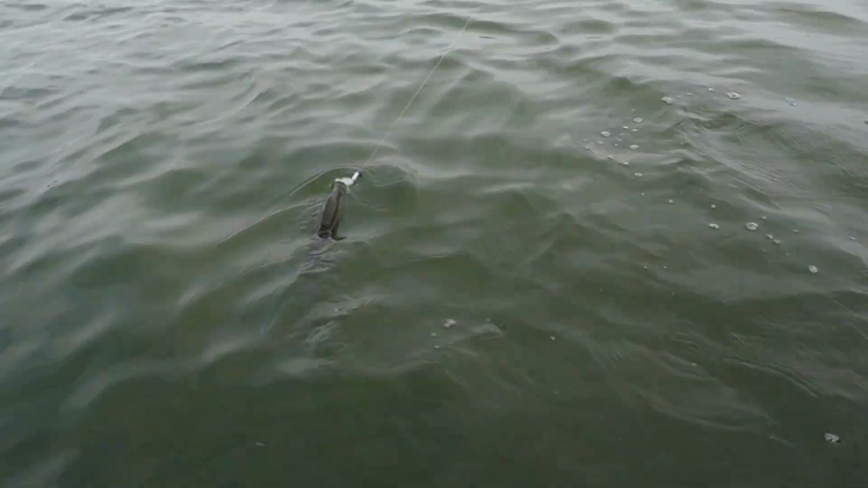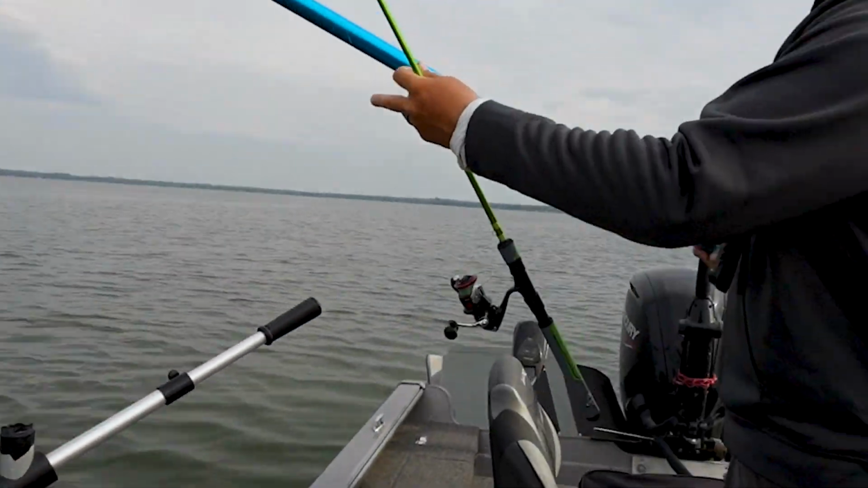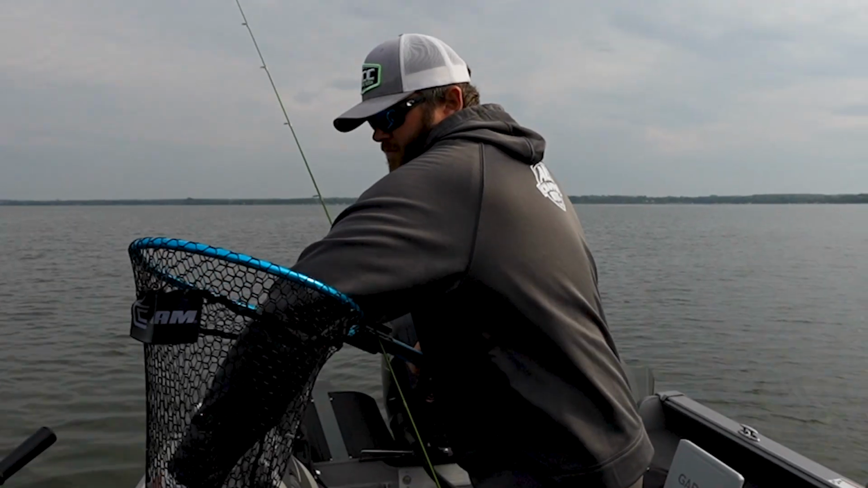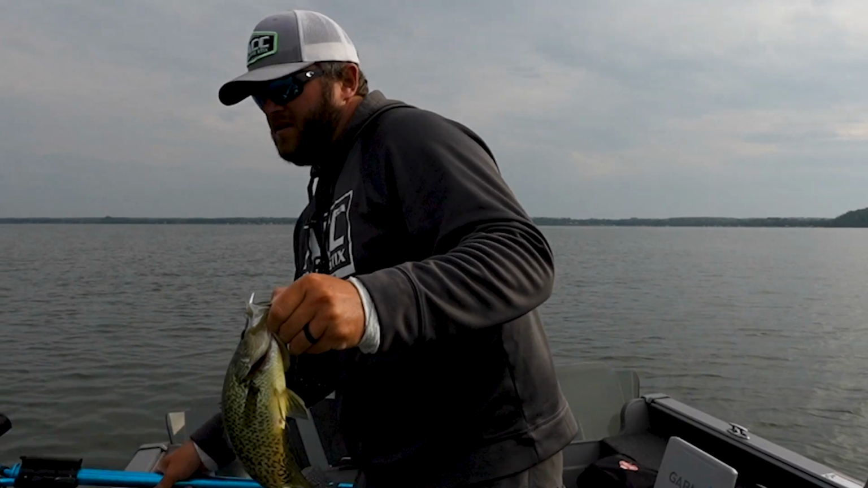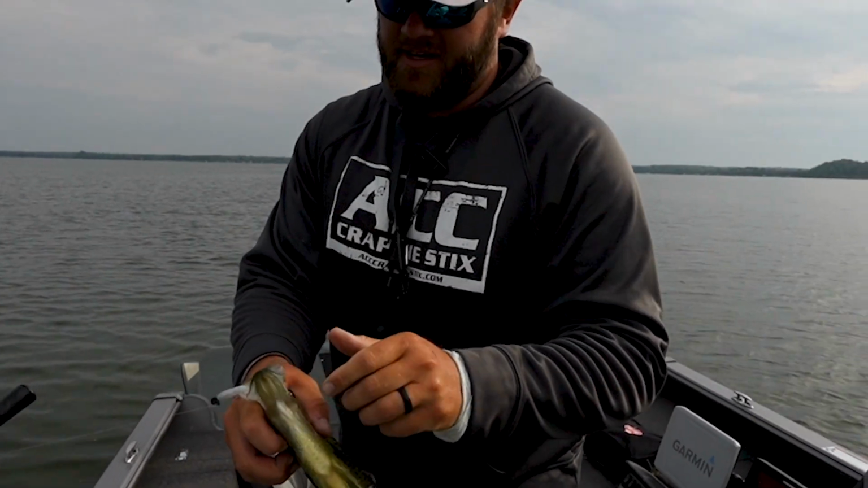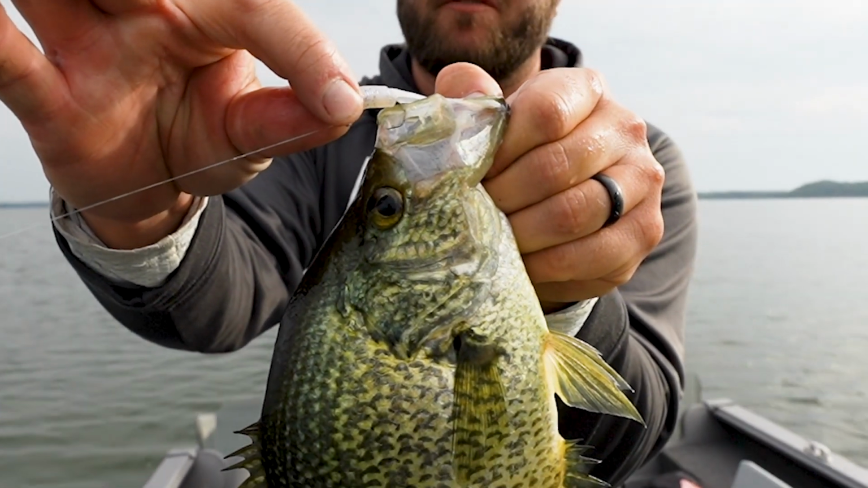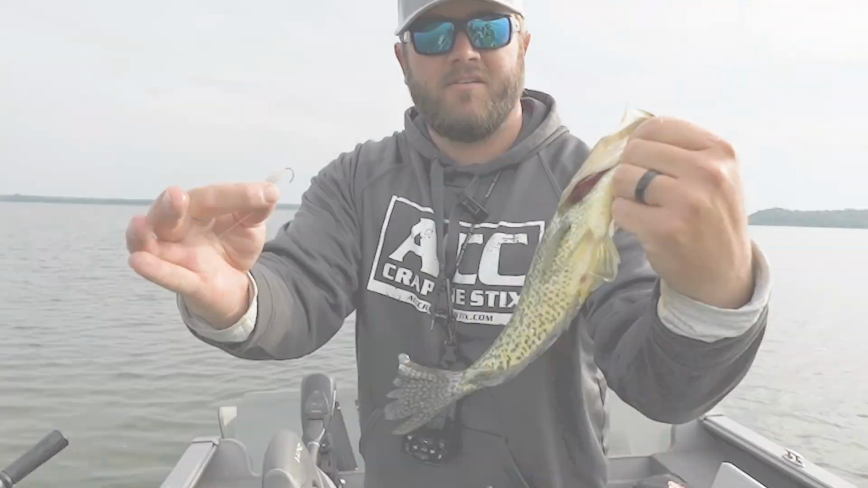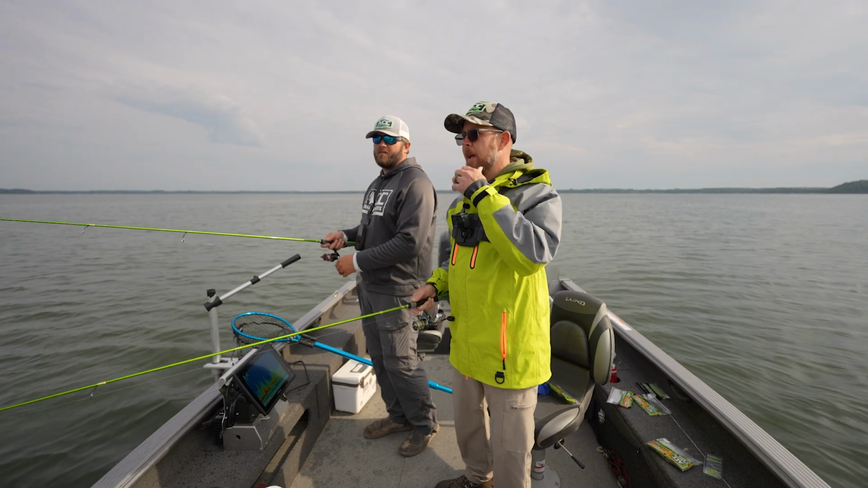Yeah, like this fish right here too. Look at that hook just barely in the paper. That is why we like to net them up here in Minnesota, because look at this. If you were to try and boat flip this fish, that's just gonna tear right out. Comes right out.